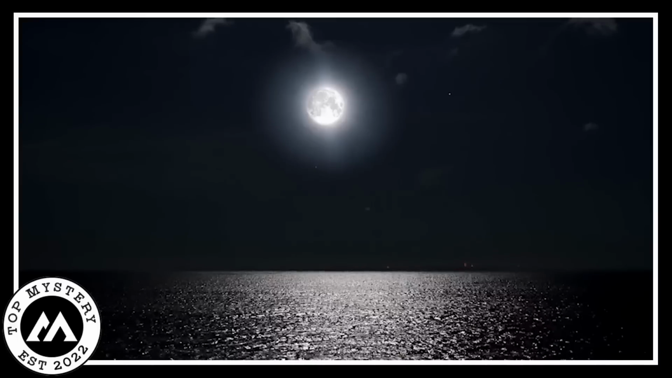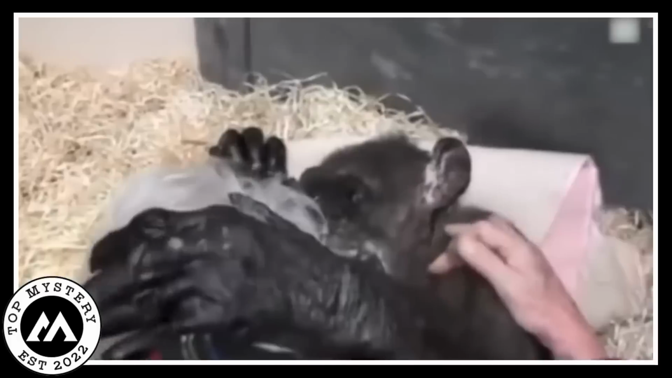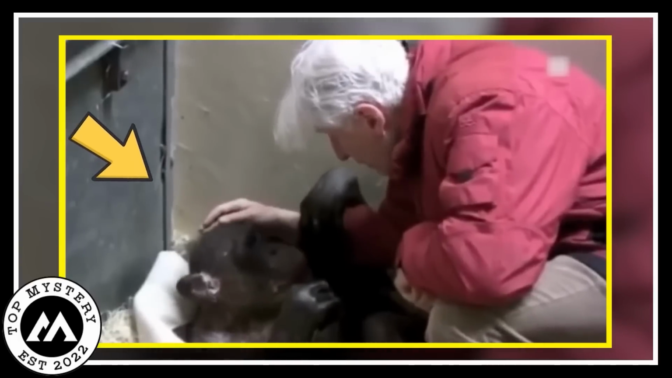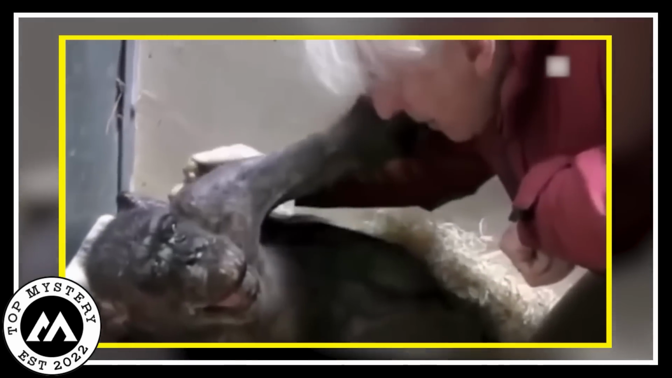The air was truly filled with sorrow and misery. The chimp was trying to hold the man close, and it was also rubbing its hand on the caretaker. Touching his face and holding the caretaker's hand, it seemed very sad to be leaving him. It was a very deep, heart-touching misery.